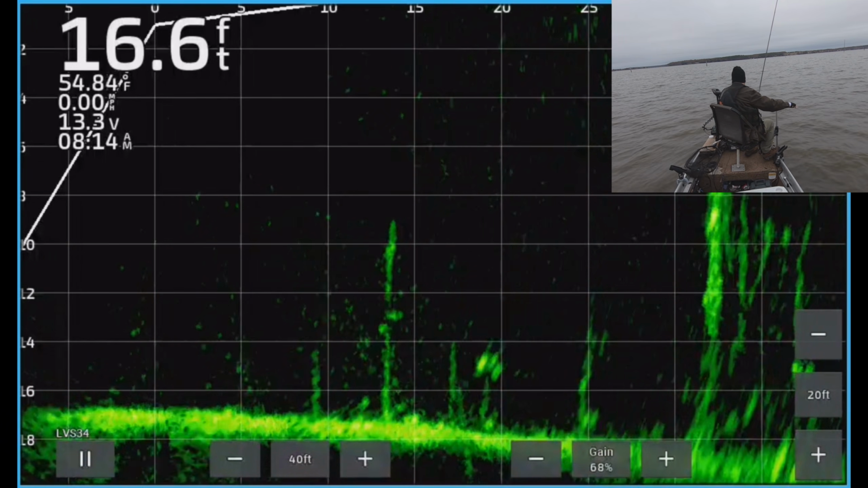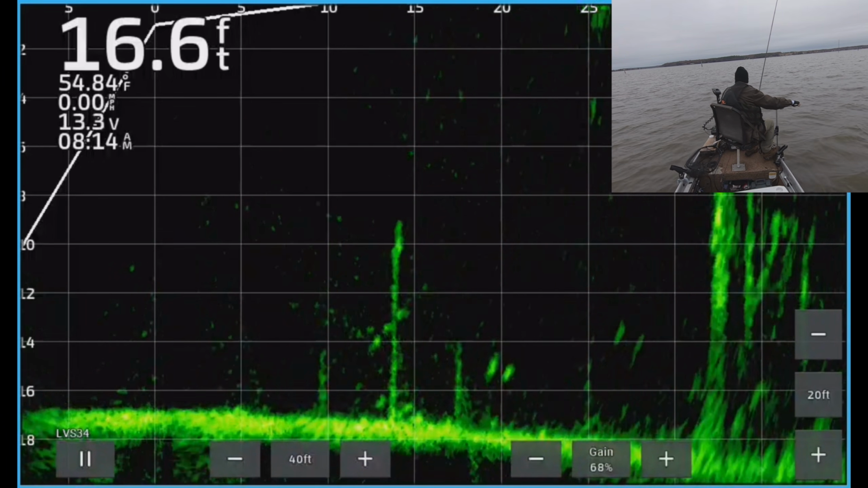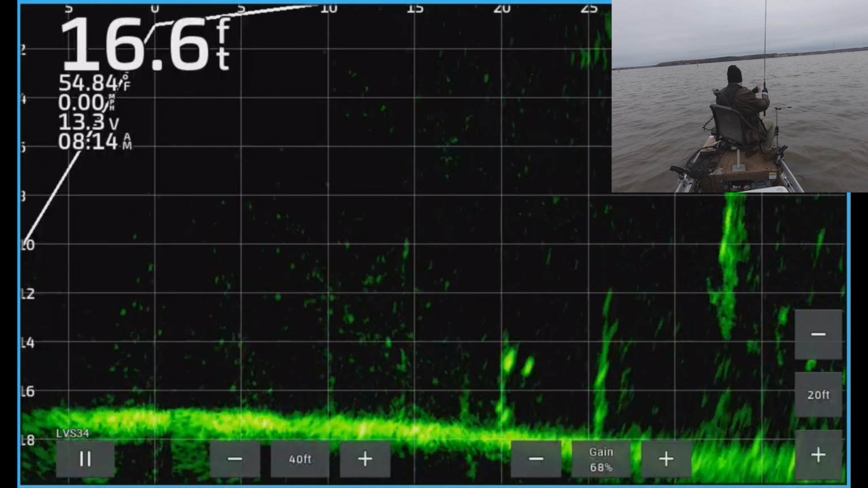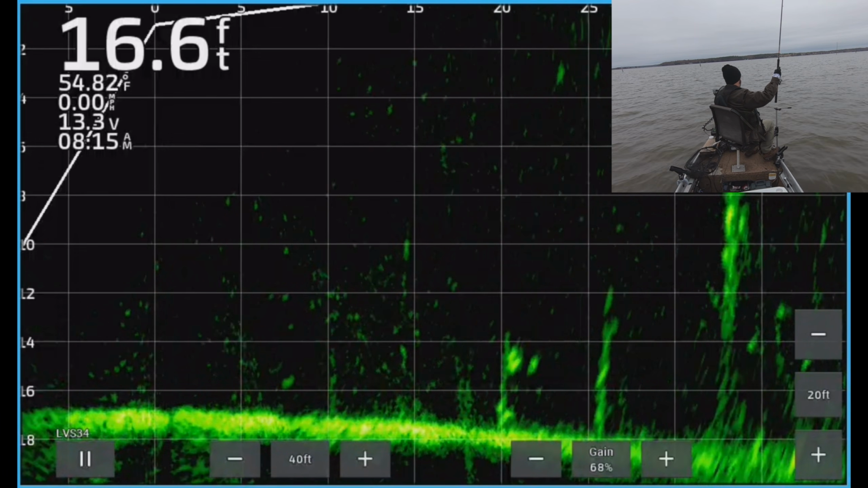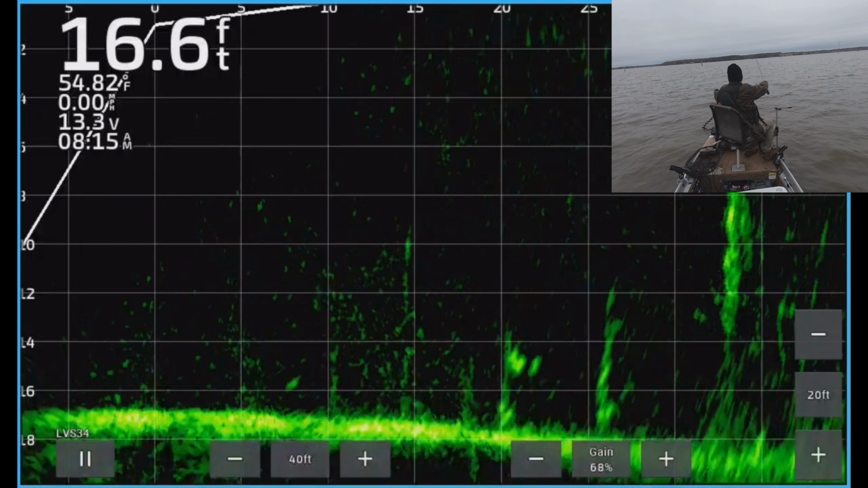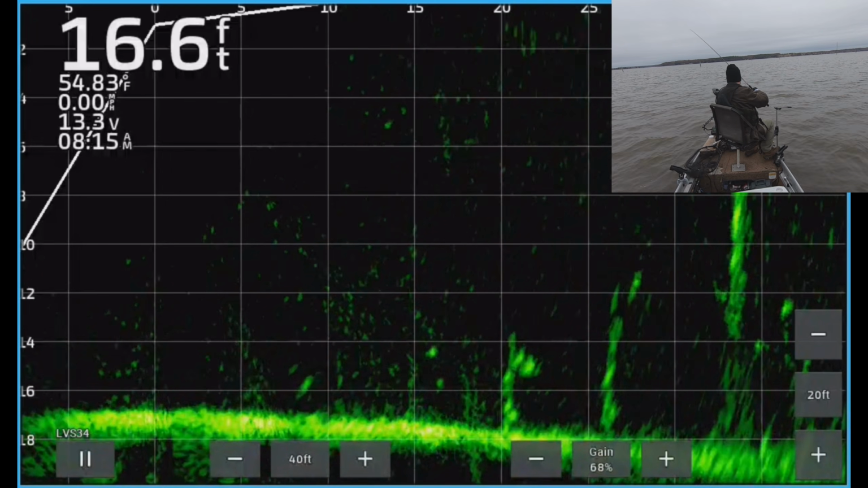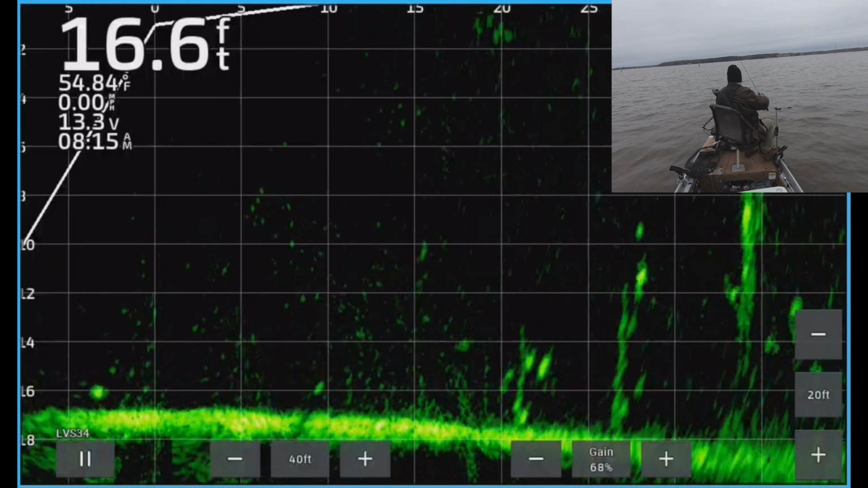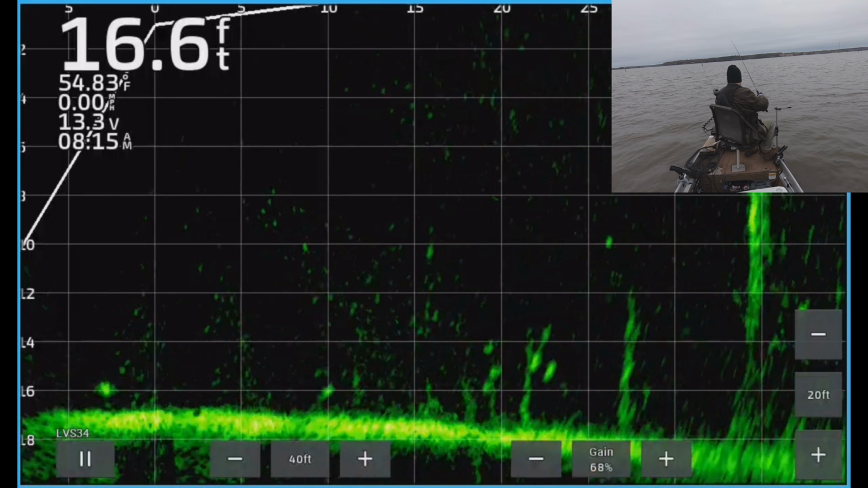I think these fish on this, aside from that big one, I think these are smaller fish on this thing. Now there's a good fish down there. A little further out. Let's see if we can get him interested. Might drop right down this one. Sometimes I spooked whatever that was. He didn't like that speed.